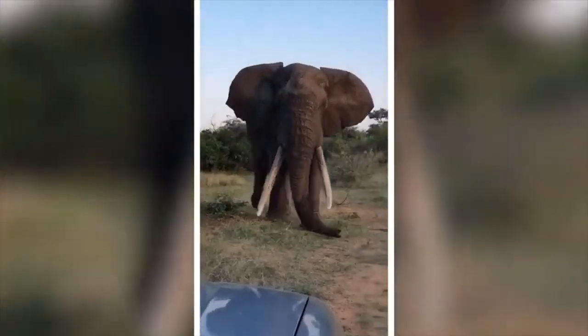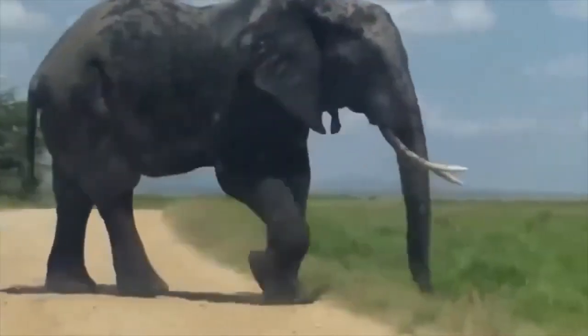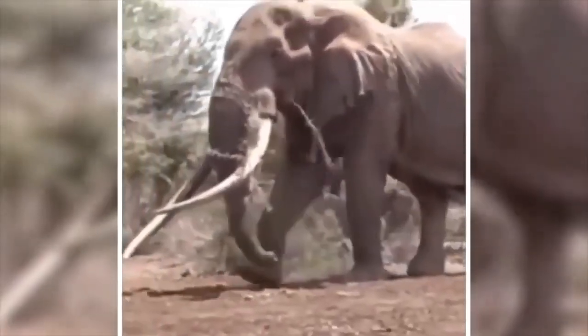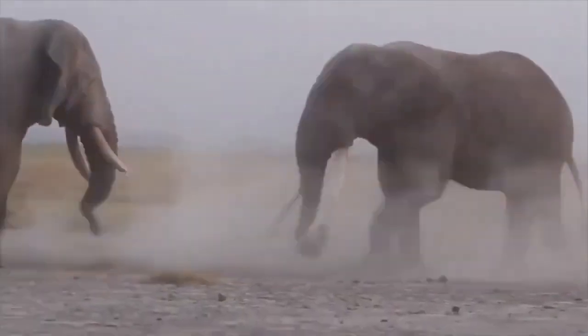They've been known to attack and even kill humans who got too close to their turf. So if you're ever in the presence of an elephant, be sure to give them their space and show them the respect they deserve. Trust me, it's better to be safe than sorry when it comes to these big guys.